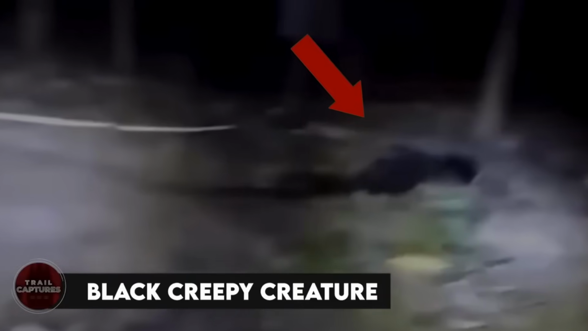Black creepy creature. Two farmers in Mexico were woken up in the middle of the night by their goats going crazy. They rushed outside to see what the commotion was about, and guess what? They found a weird black creature clinging onto one of their goats' necks. They tried everything to get it off, but it took a few minutes of struggling before it finally let go and scurried off into the woods. The farmers even tried to chase after it, but it vanished into thin air. Can you believe it? What do you think that strange creature could be, and where did it come from?